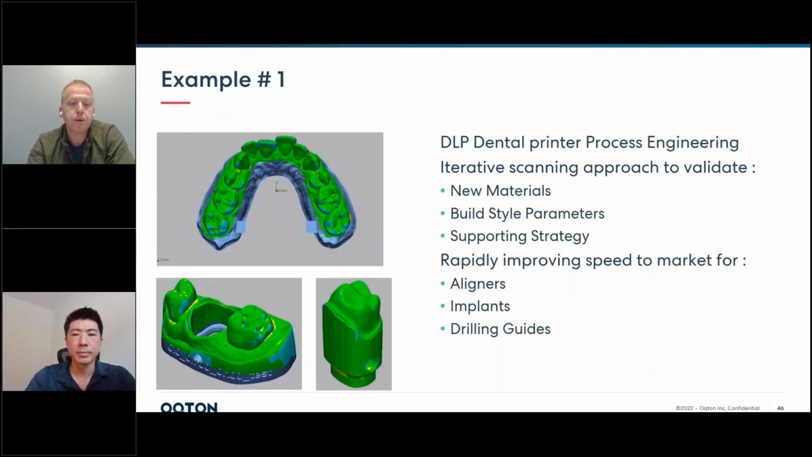So process engineering on the DLP side and the resin DLP side is something that I think is not obvious enough for people. If you're developing new materials or new applications, high production applications where quality is required, it makes sense to verify that your supporting strategy, orientation, and post-processing strategy are locked in. There's no variation. This is a common use case in the dental market that I don't think people are really aware of.